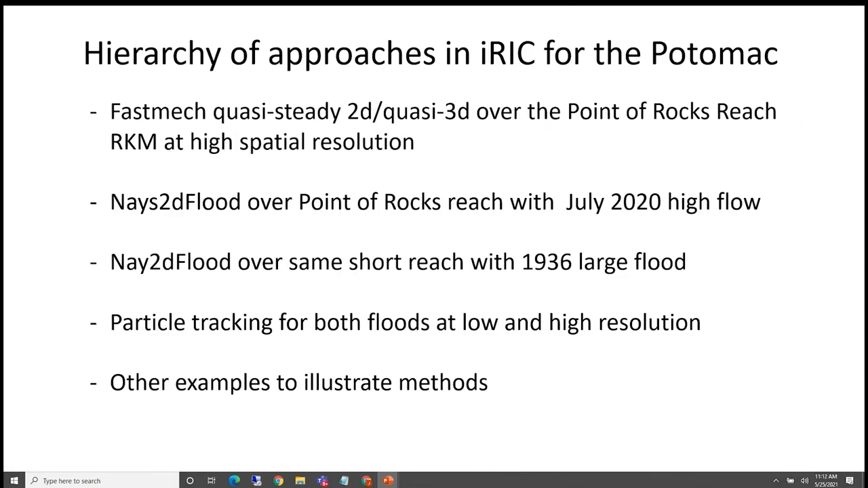So the hierarchy of approaches for the Potomac I'm going to step through is, I'm going to start with a quasi-steady 2D model called FastMech over that Point of Rocks reach at high spatial resolution. I'm then going to go to a fully unsteady model called Nays2D Flood, which is, again, in iRIC, over the same reach with the July 2020 high flow, and then use that same model over a shorter reach with the 1936 flood of record. I'll show you some particle tracking at both low spatial and time resolution and much higher spatial and time resolution. And I'll mix in some other examples just to illustrate methods and things like that.